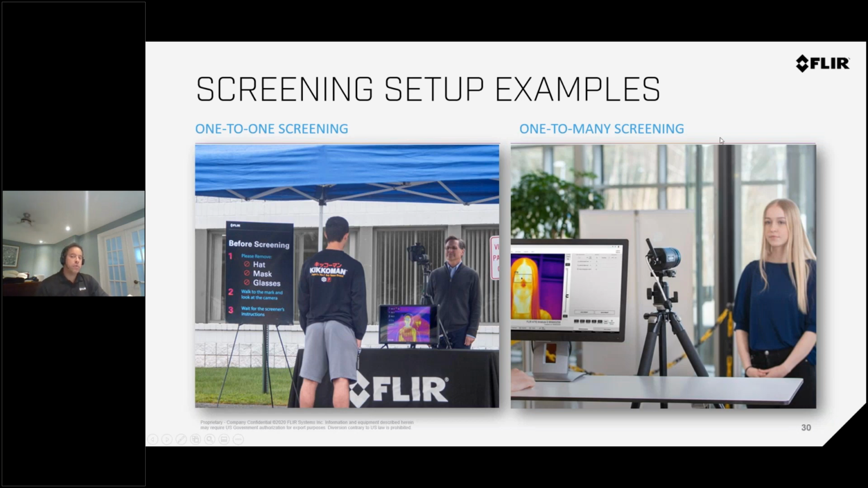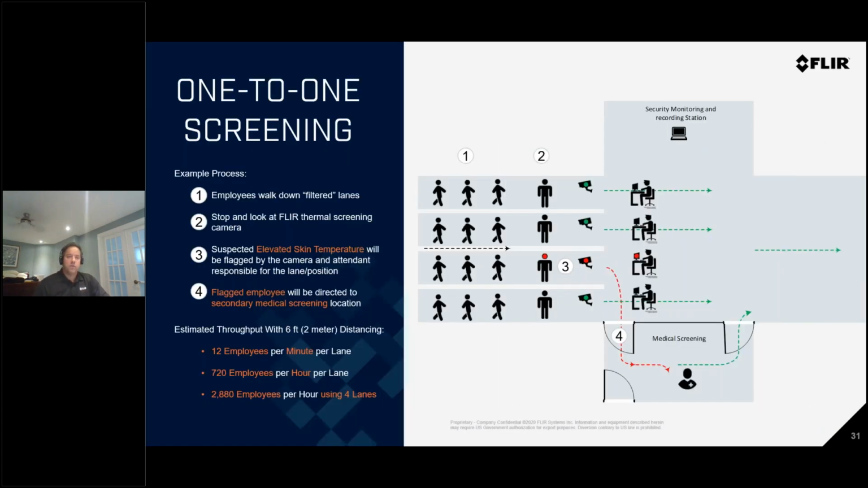If you want something more permanent and fixed, screening one-to-many, we call it, then a fixed camera option might be best. In the one-to-one screening, basically you can have different rows with an operator looking at people. You can have as many rows as you need to, if you like. We did a calculation and on average you can do 12 people per minute, 720 people or employees per hour. If you have 4 rows, you can actually do up to 3,000. So very efficient, fast response system.